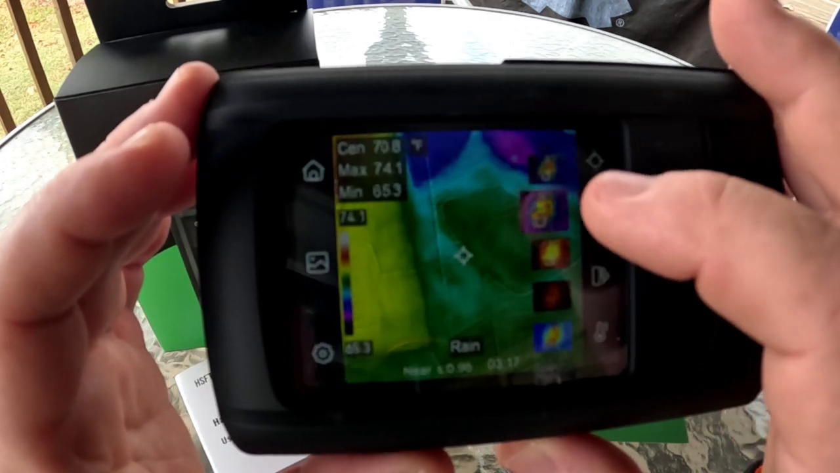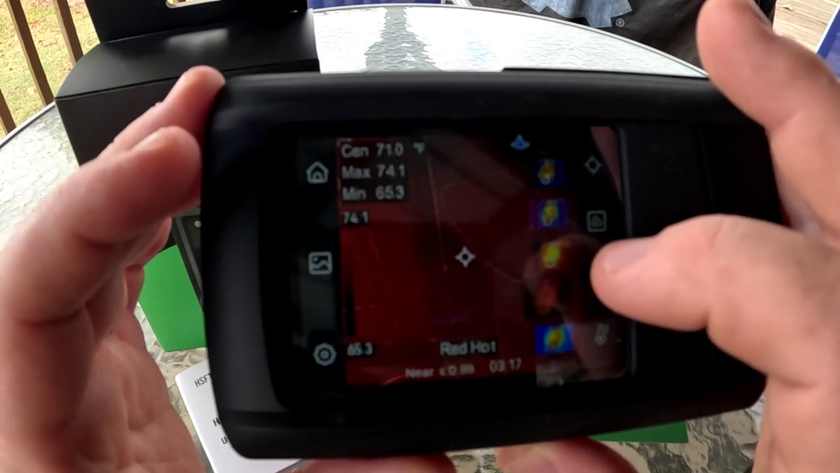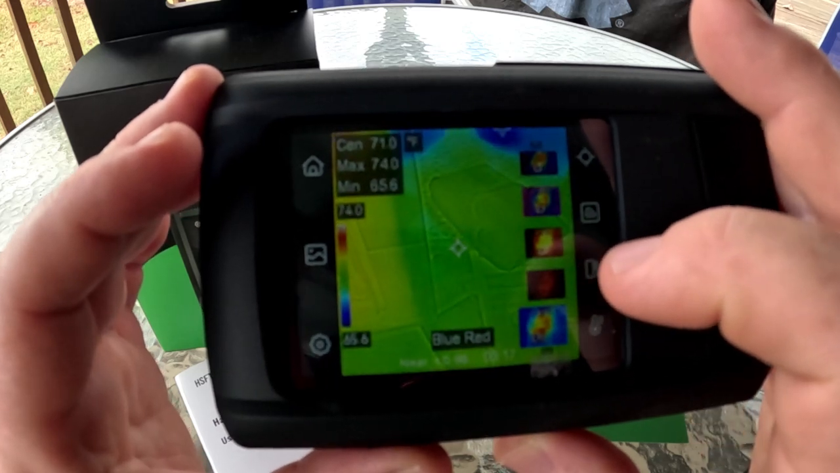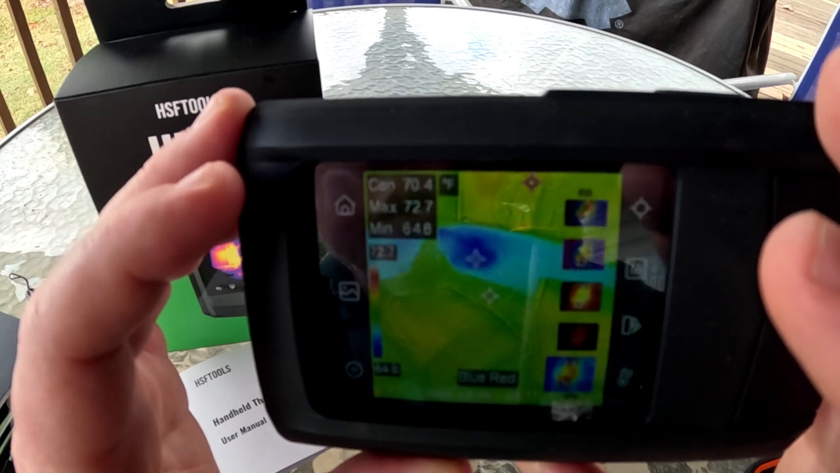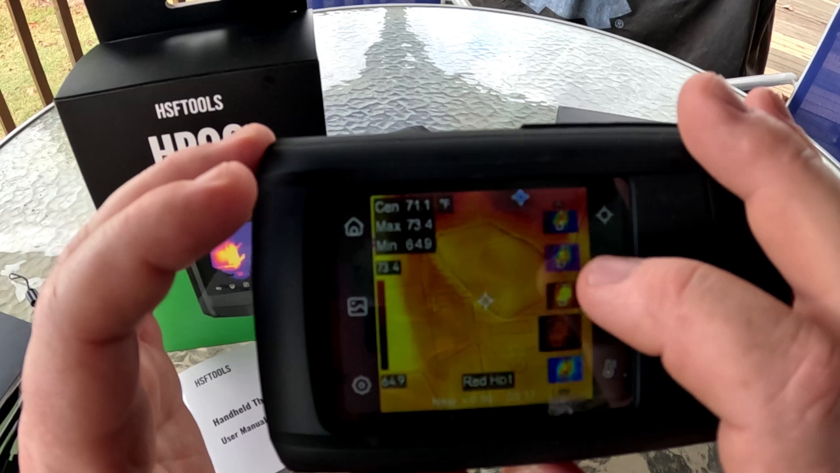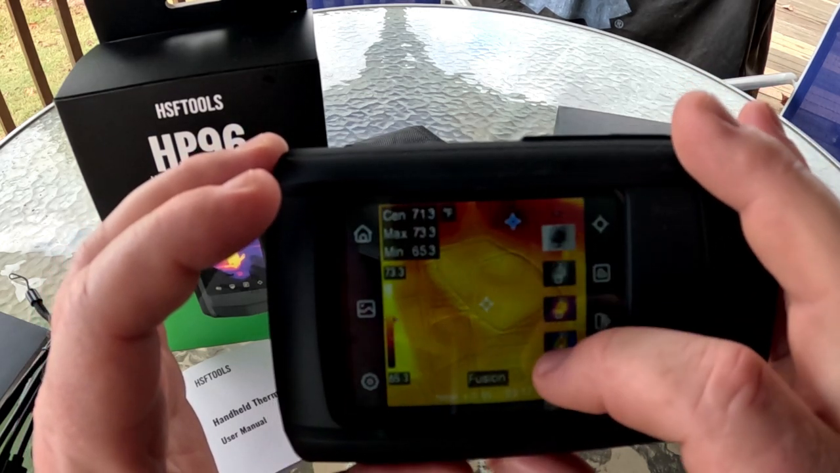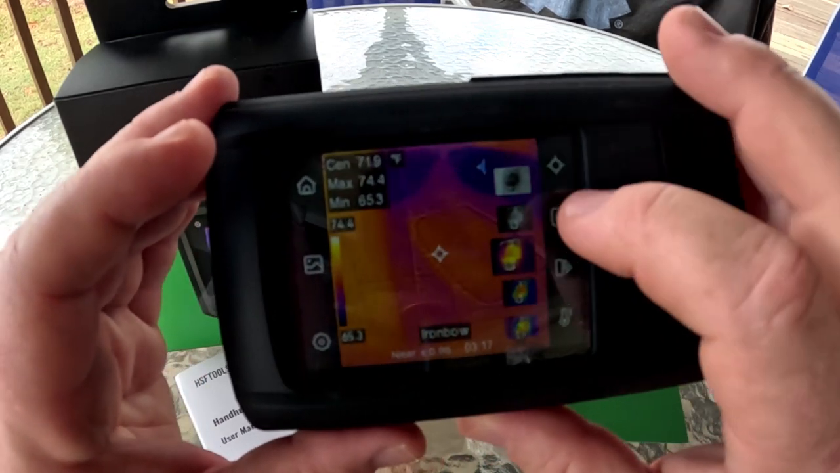This one's your fusion setting. Your red hot. And then there's your blue red. So anything hot or warmer is going to show up as blue, as opposed to a red or a hot color. I think iron is typically what most people use. That's what I use, so I'm going to put it back to that.